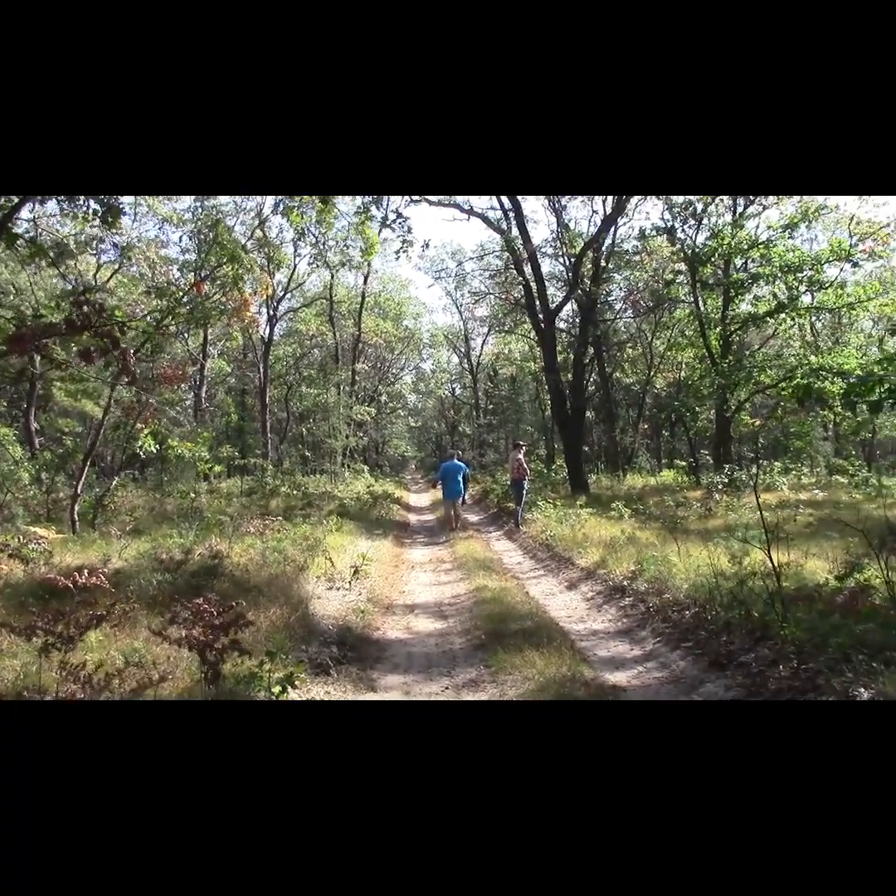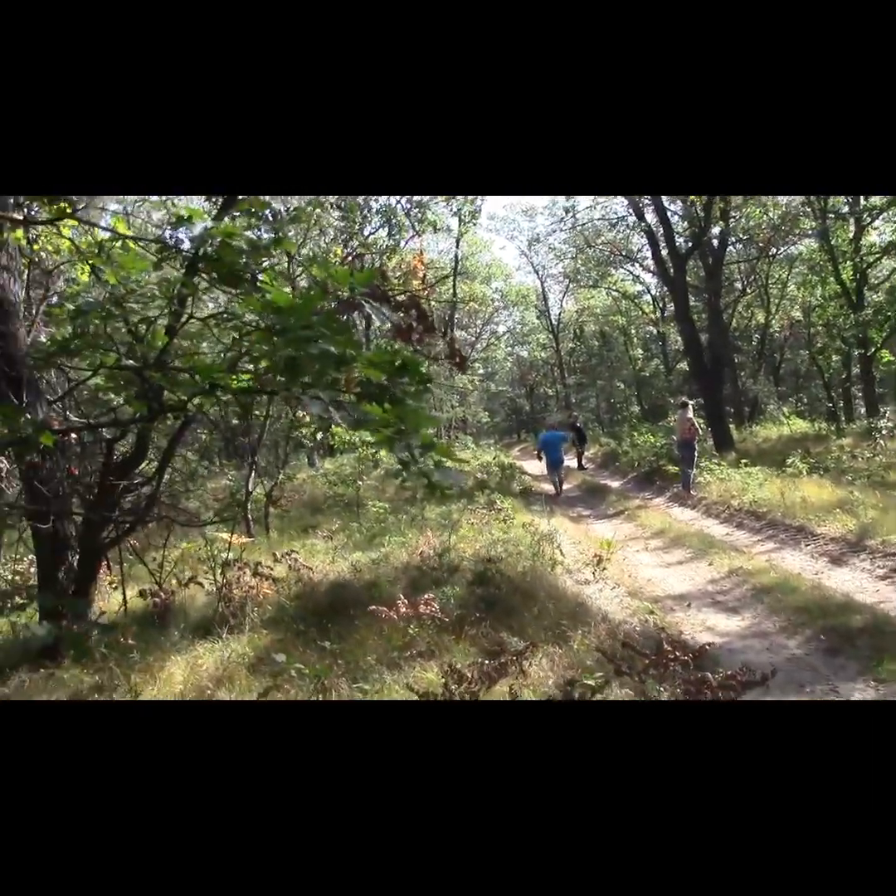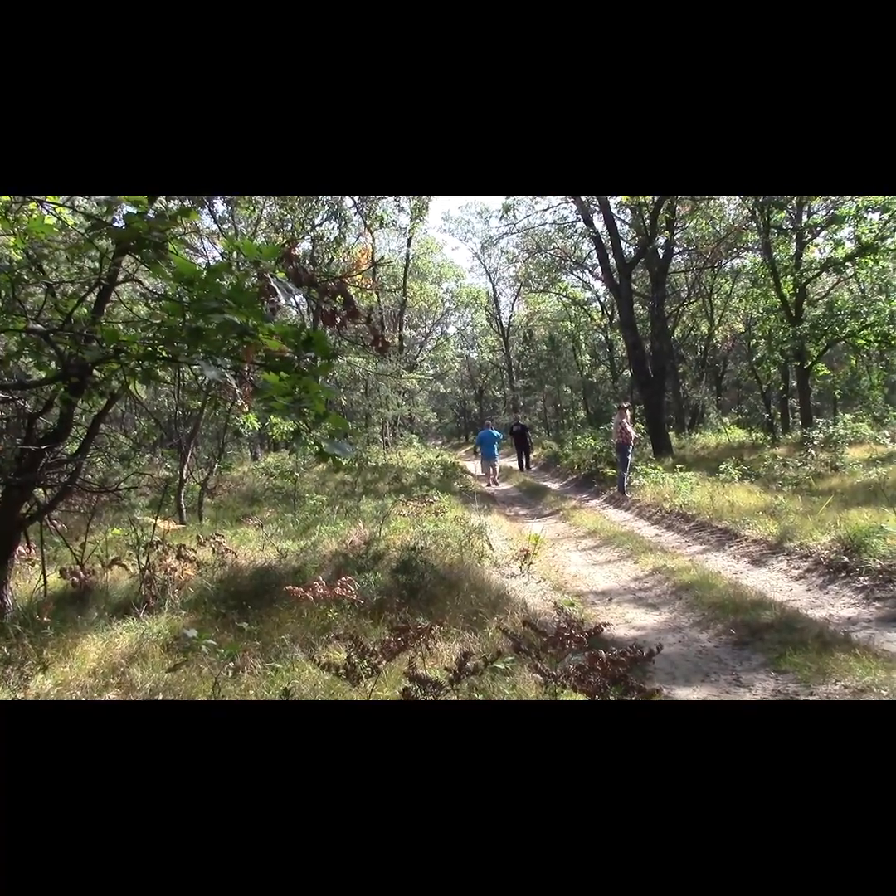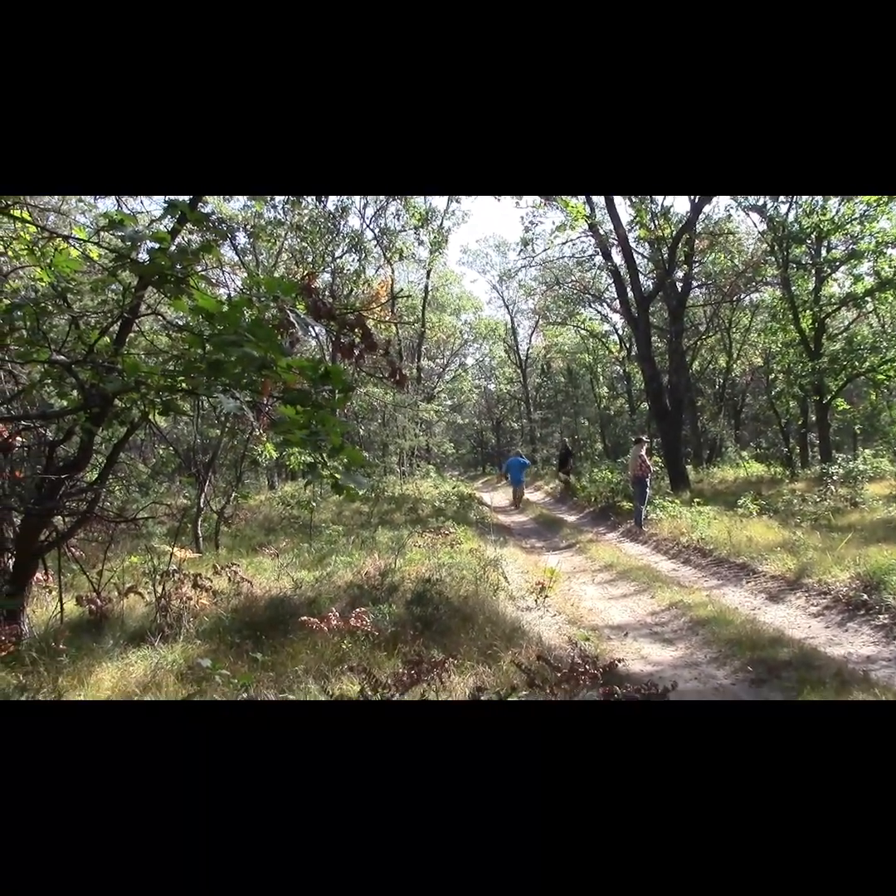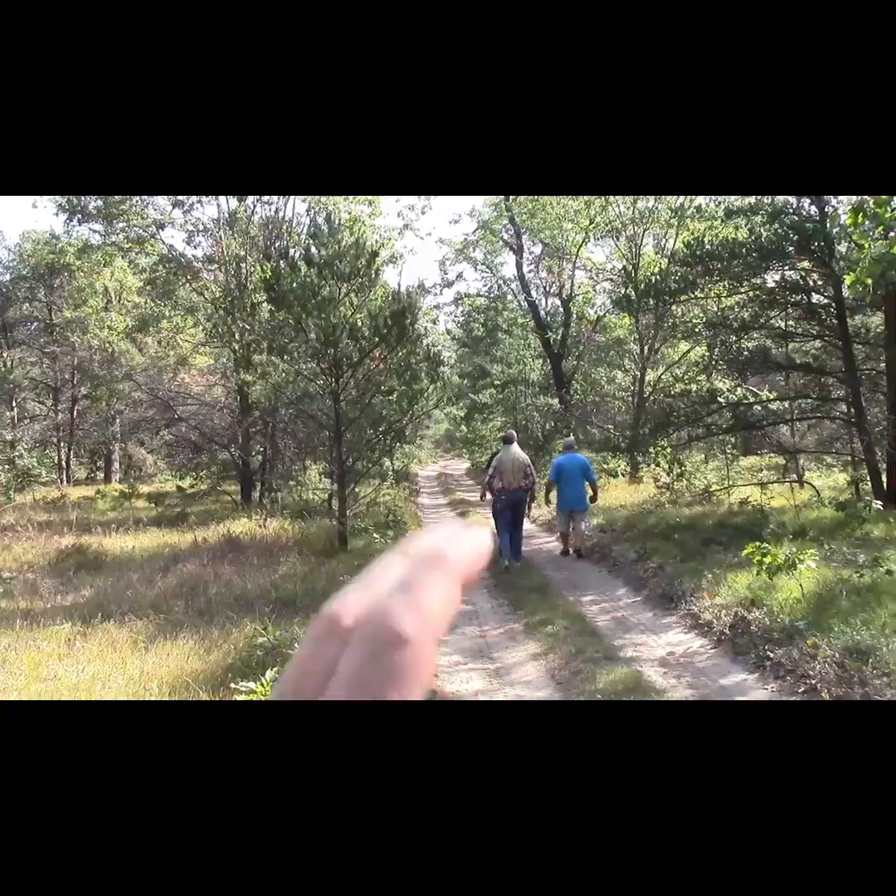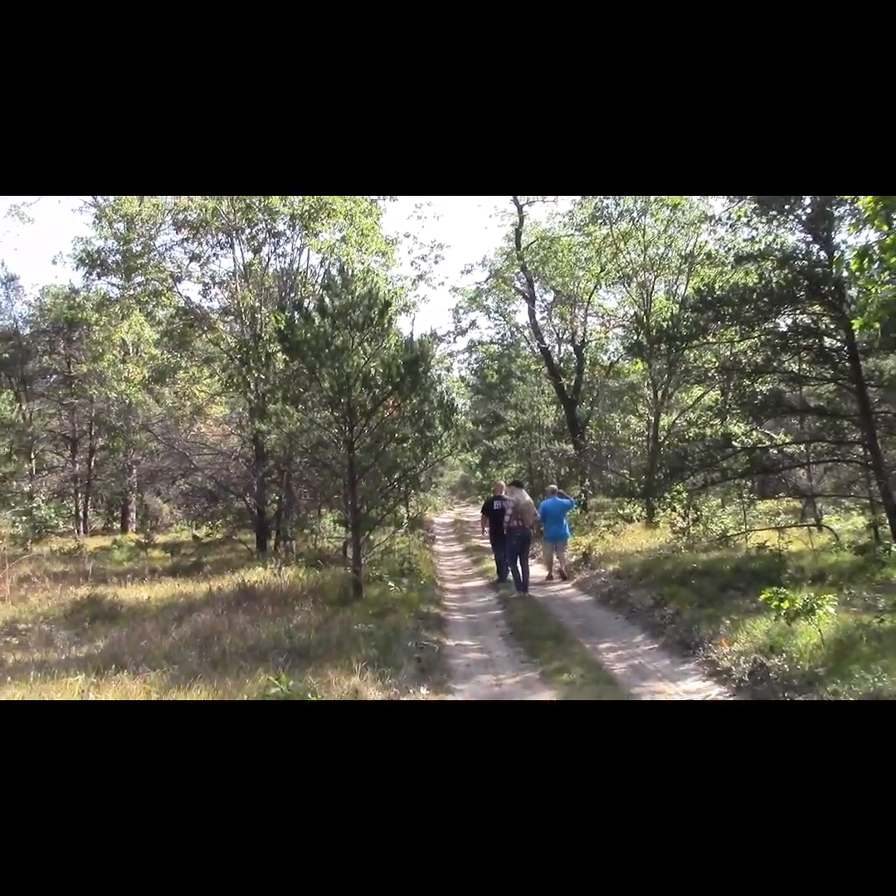When we got by the tree, one of the participants, a young man, asked if we had all of our group together, and we counted 9, and he's like, because there's someone behind us. And that tree, when we passed it the next time, is where weird stuff happened. Then we went that way, probably a quarter of a mile, then turned around.